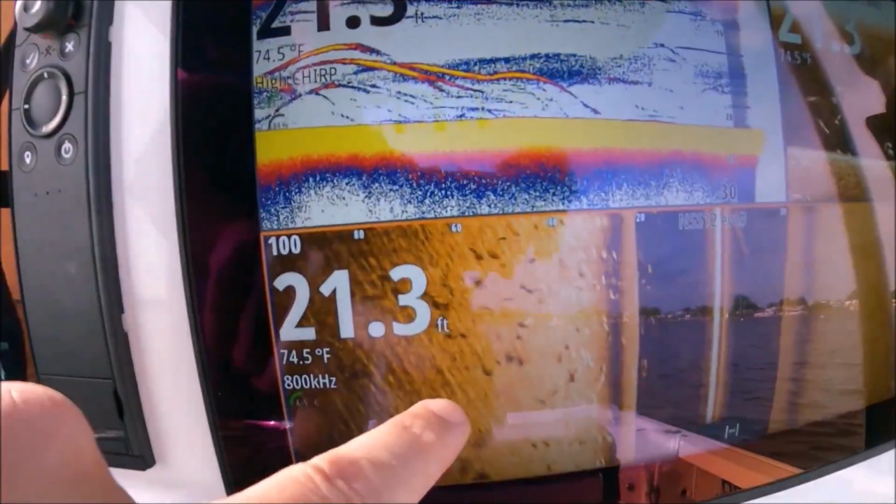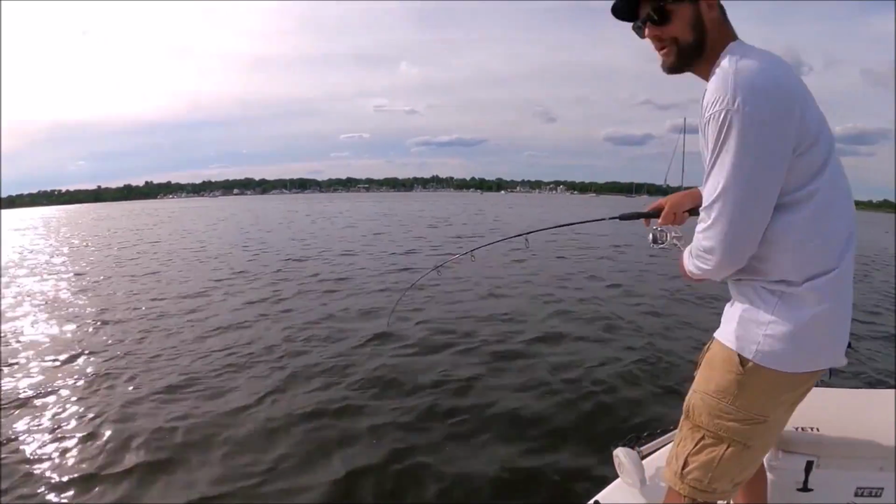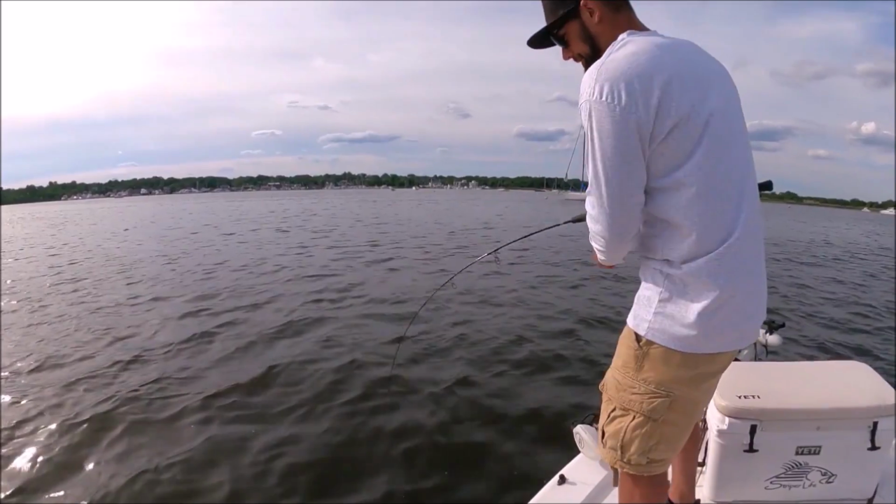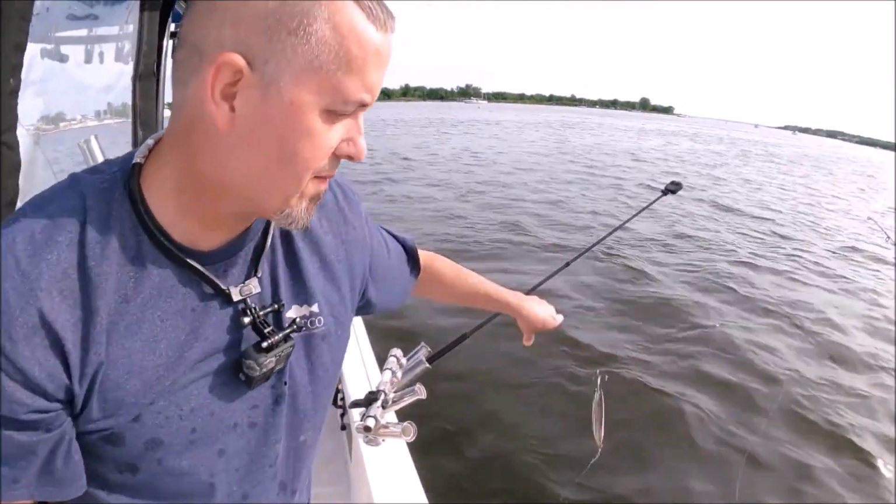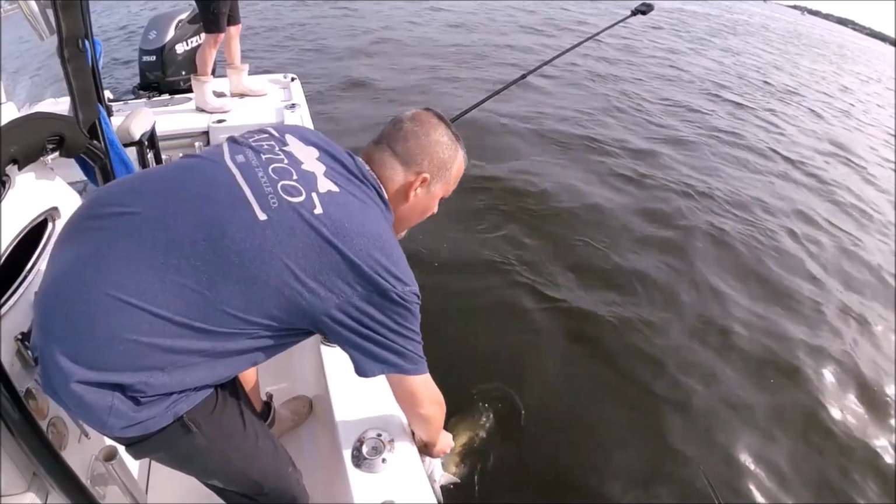Look at that. Was that 2.5 hours trying to find these fish? 2 hours of looking. And once we found them, it's only been a few minutes of fishing. Yeah, the second I dropped that spoon down. Gold and silver. Send her back. Make more.